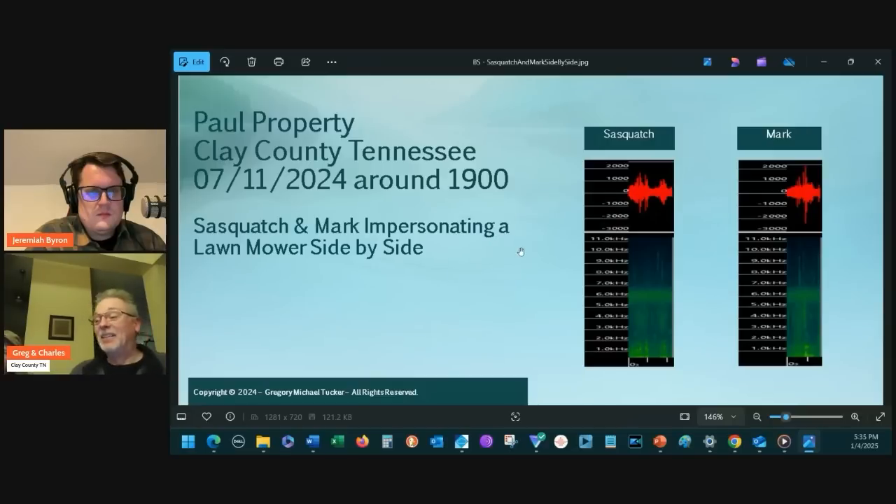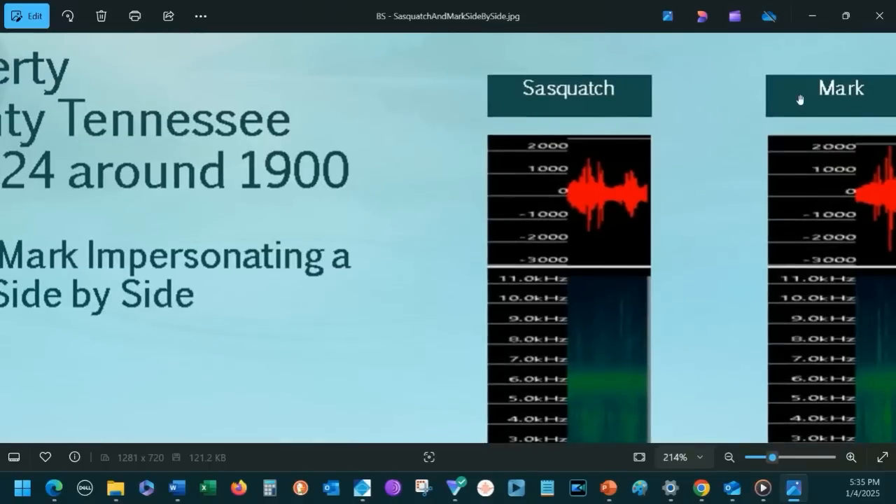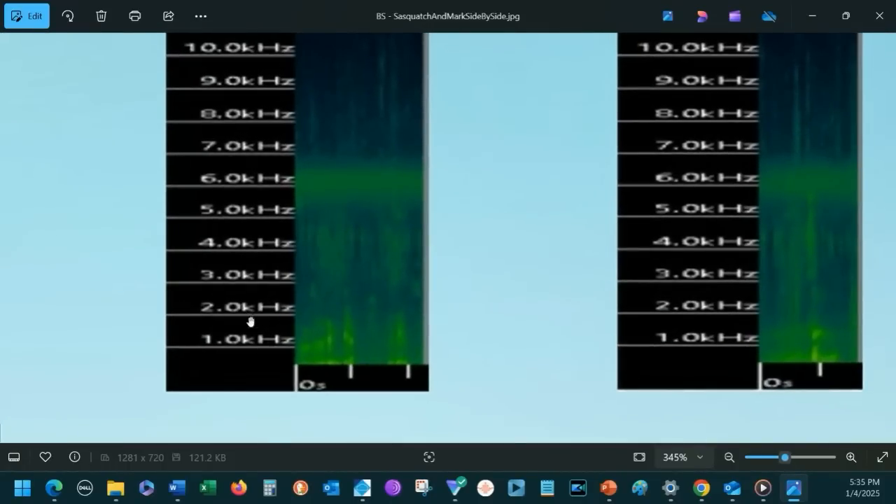Most definitely. So here is the kaleidoscope representation of the Sasquatch that you just heard. And then here is Mark, and I'm going to pull this over here and zoom in. We talked about the 1 to 2 kilohertz zone. Just look at the Sasquatch right here. You can see him. He was much louder, more of a baritone, like a baritone deep singer compared to Mark over here.